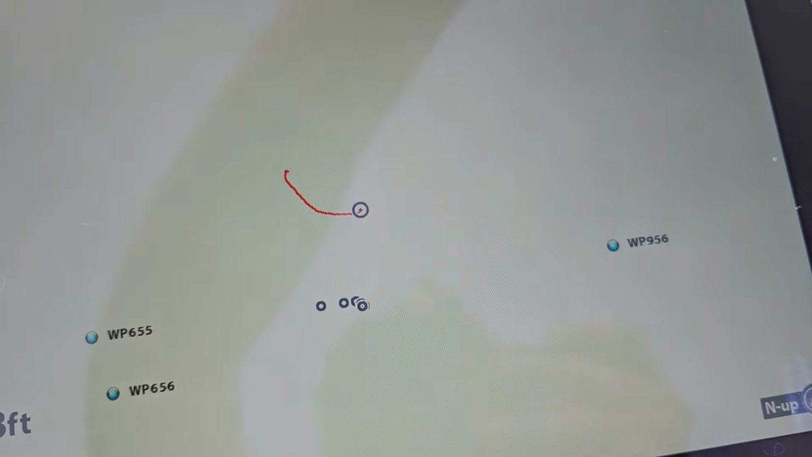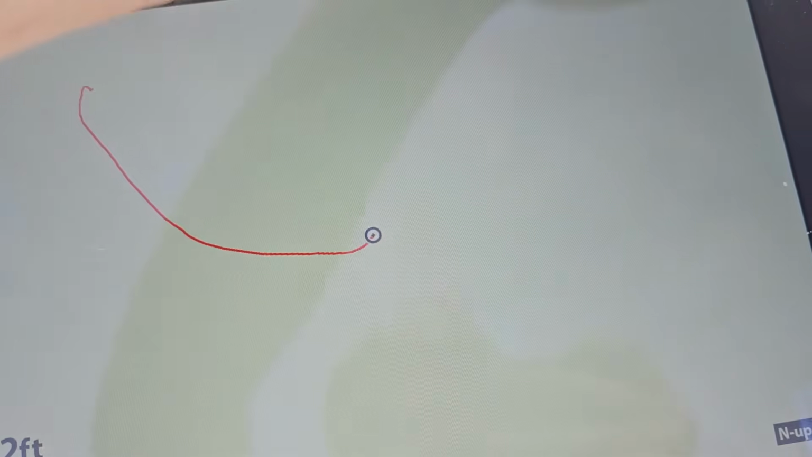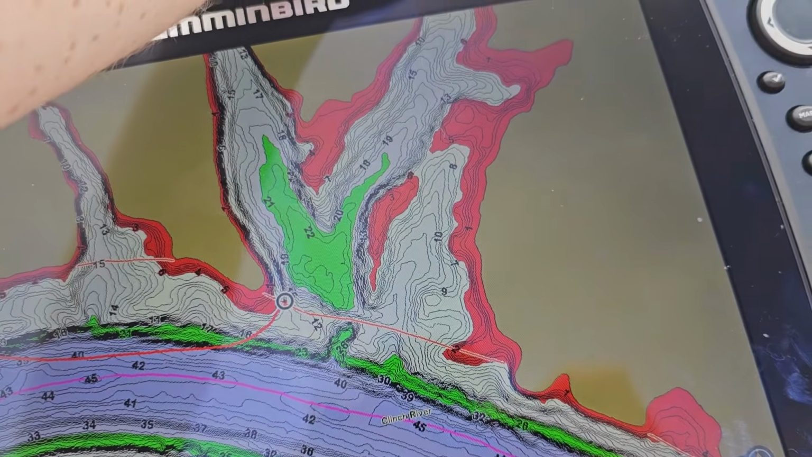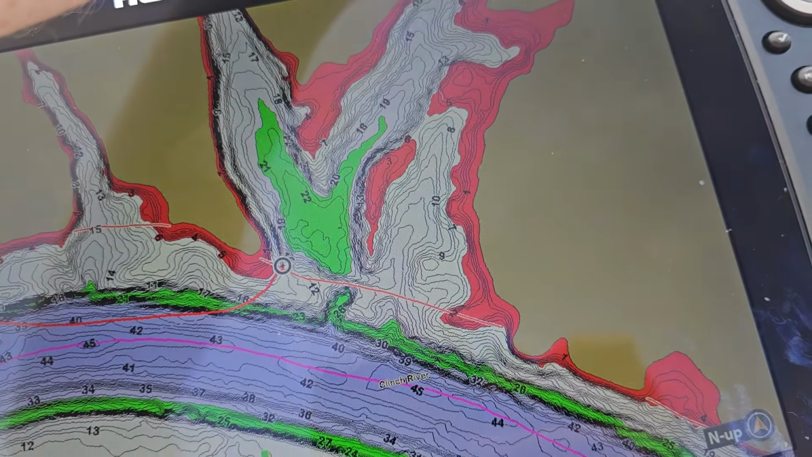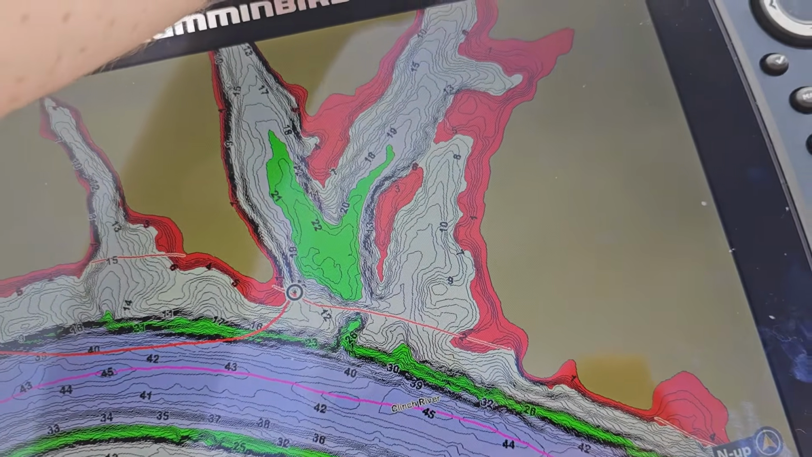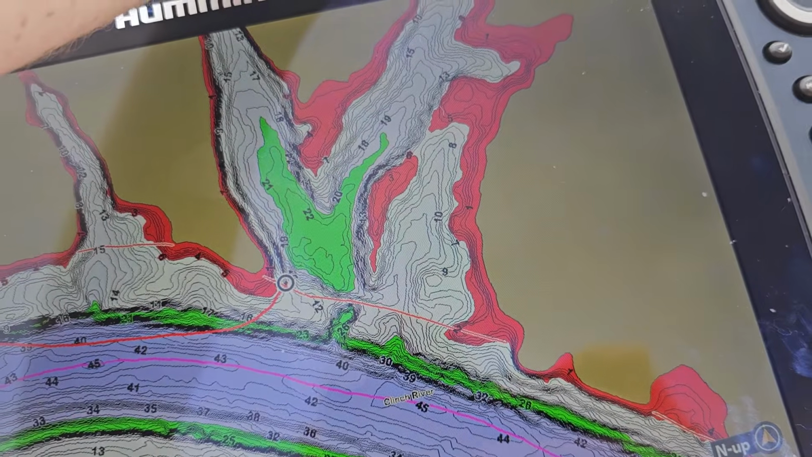And I'm on Melton Hill Lake. That's where we're at. And I am scanning this big creek bay that I have never scanned before. So you can see how I break something like this down, and we'll go on the main channel as well to do the same thing.